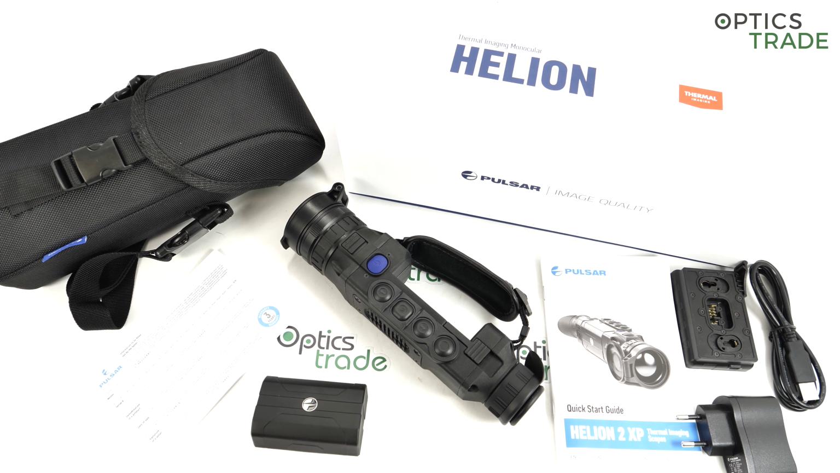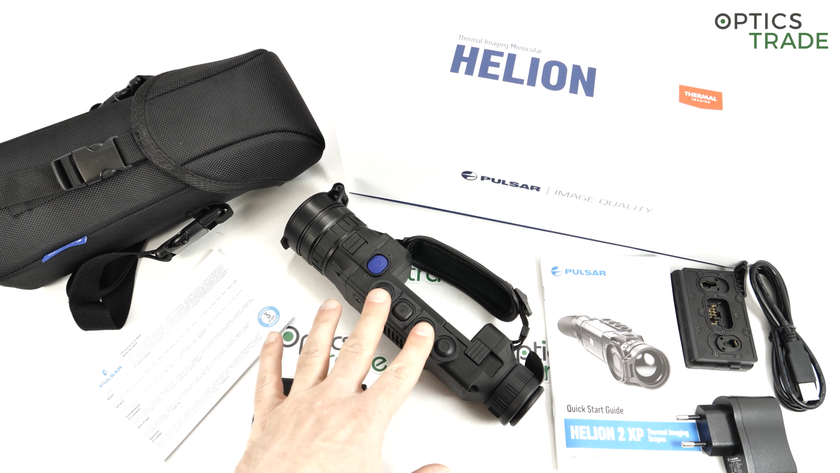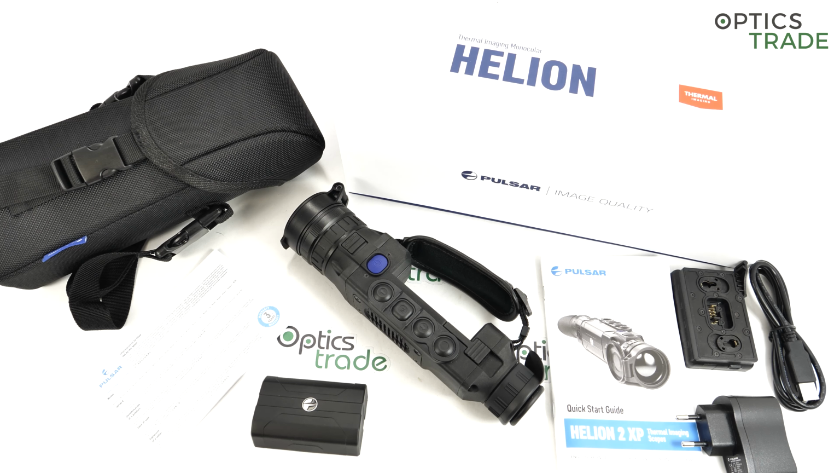Internal memory, 16 gigabytes. So really a lot of hours of video and more than 100,000 photos. I would say 8 hours of video constantly. And the Wi-Fi works all the way up to, I would say, 15 meters or something like that.